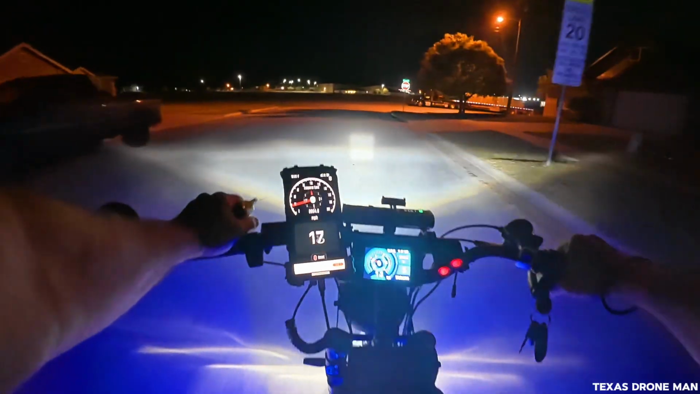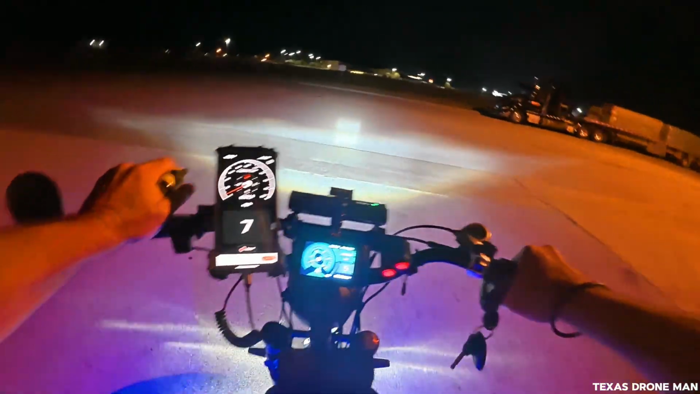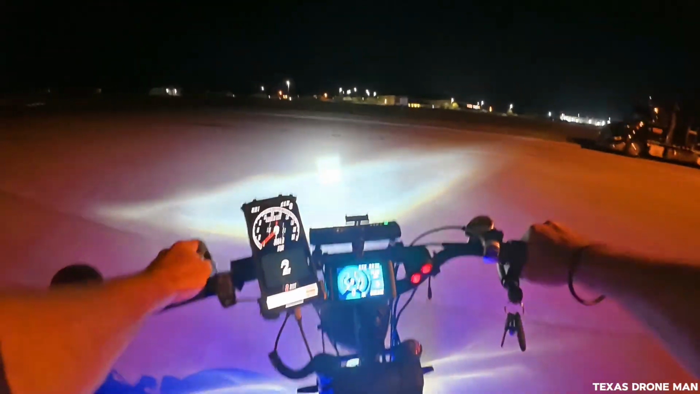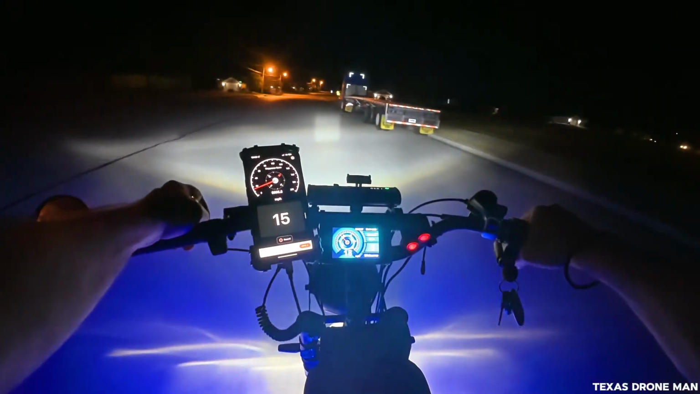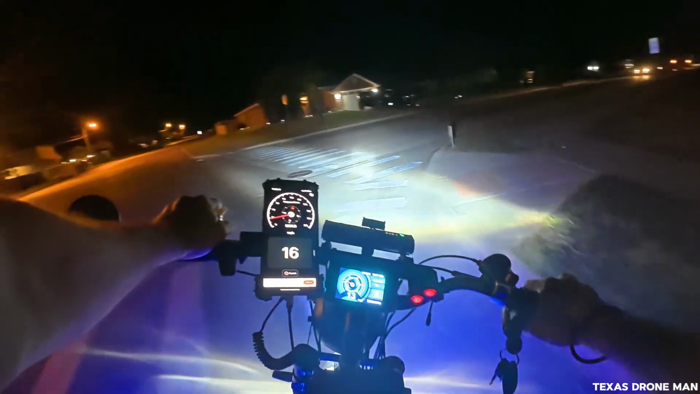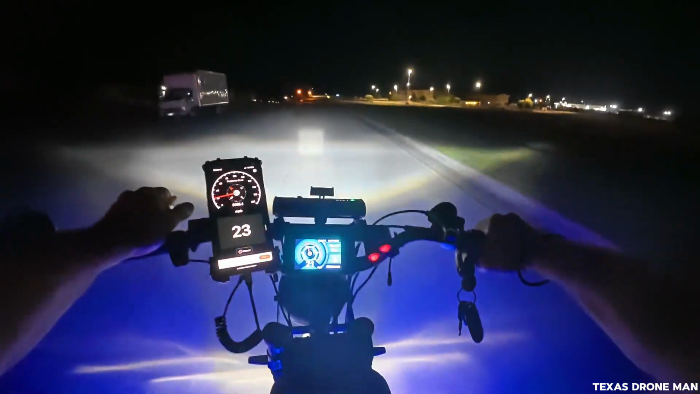But man, that just bothers the hell out of me, that damn brake squealing. I know y'all know it bothers me because I bitch about it all the time. But right now, my back brake's not making noise, so I'm nursing the braking on the back brake right now, so we don't have to listen to that.